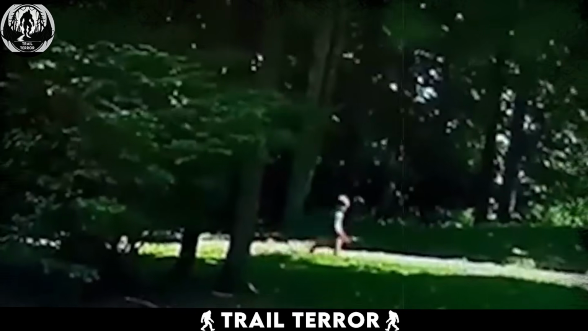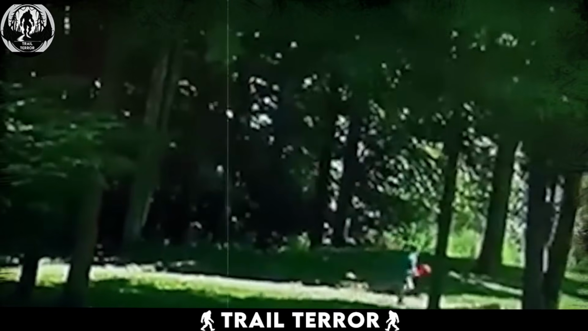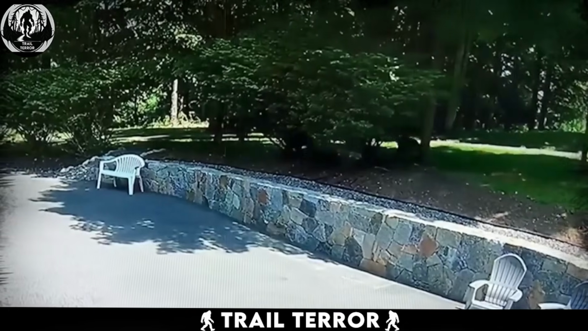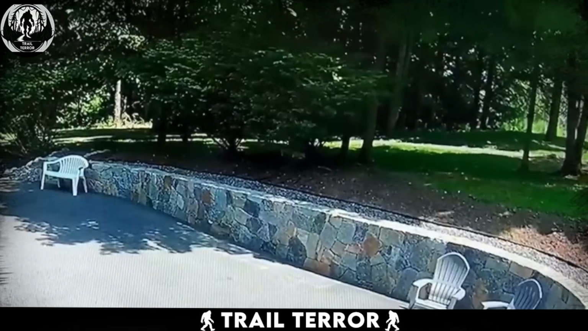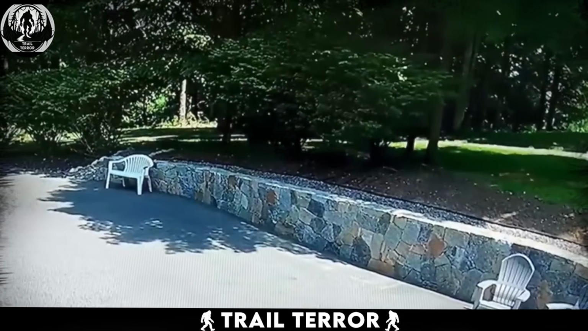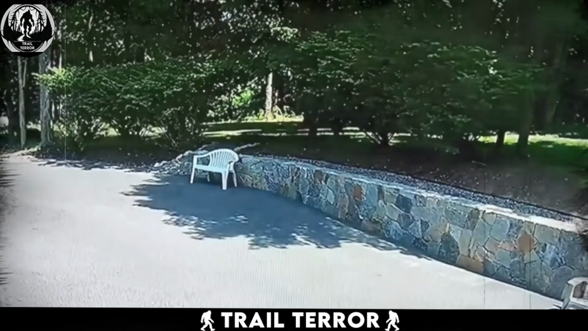This video, captured by a street surveillance camera, shows a young boy playing alone in a park, surrounded by trees. Suddenly, the calm scene takes a dramatic turn when a dog appears, chasing a bear. It becomes clear that the bear had been dangerously close to the unsuspecting child, and the dog's intervention potentially saved the boy from a hazardous encounter.